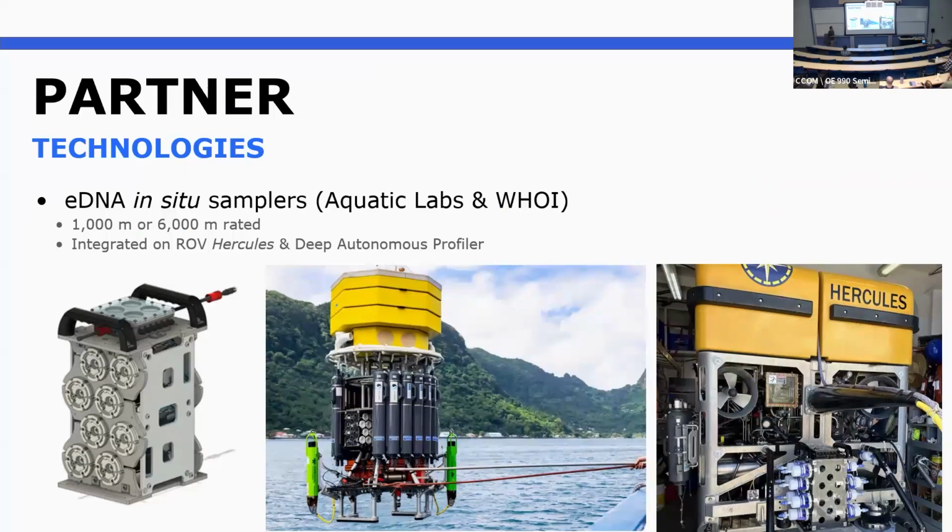We've worked really closely on a new in situ eDNA sampler system. This was developed by the Aquatic Labs and Woods Hole. There's a 1,000 meter rated and a 6,000 meter rated version of this, and the revolution here is that instead of just taking a water sample and getting it back to the ship and processing whatever volume you were able to collect on a filter, looking at that DNA, you're able to pump